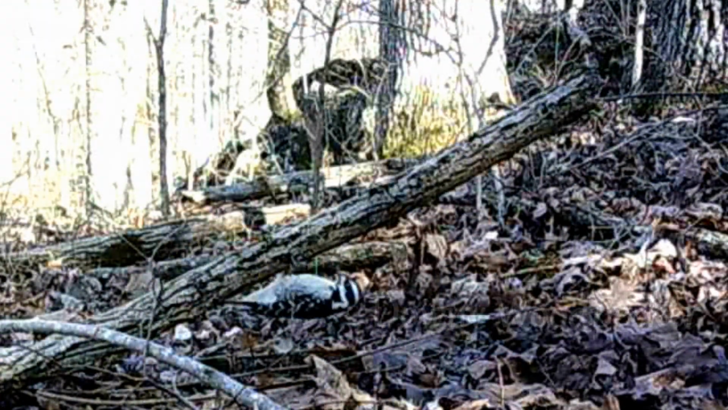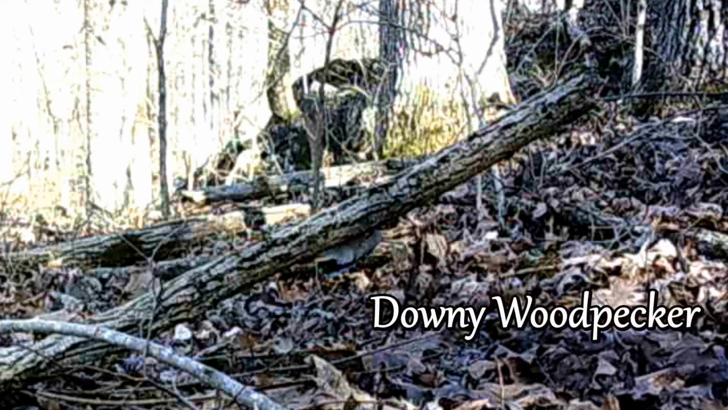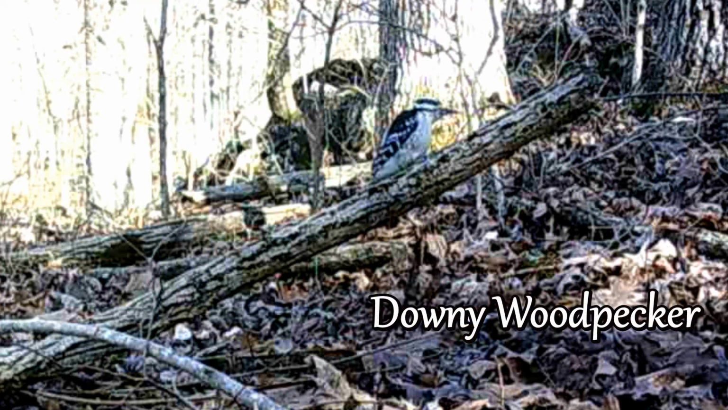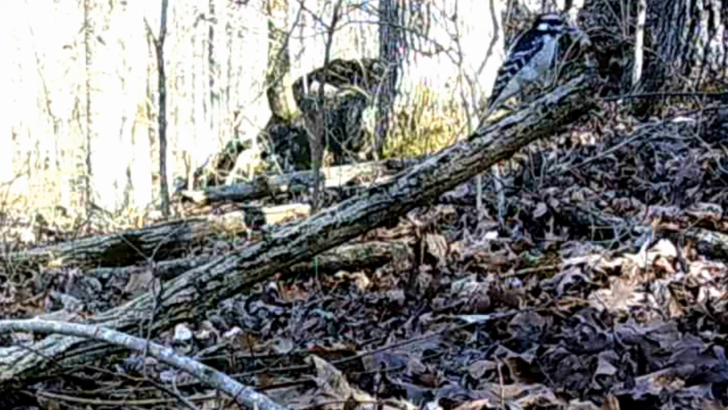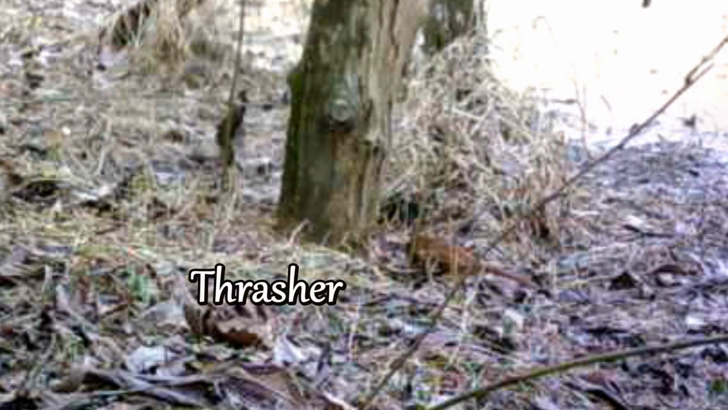We'll start off with these wild birds. They're beautiful little animals. They have a hard time. Here's a downy woodpecker. Wintertime's a hard time for them. Here's a titmouse. Here's the old thrasher back at the pond.